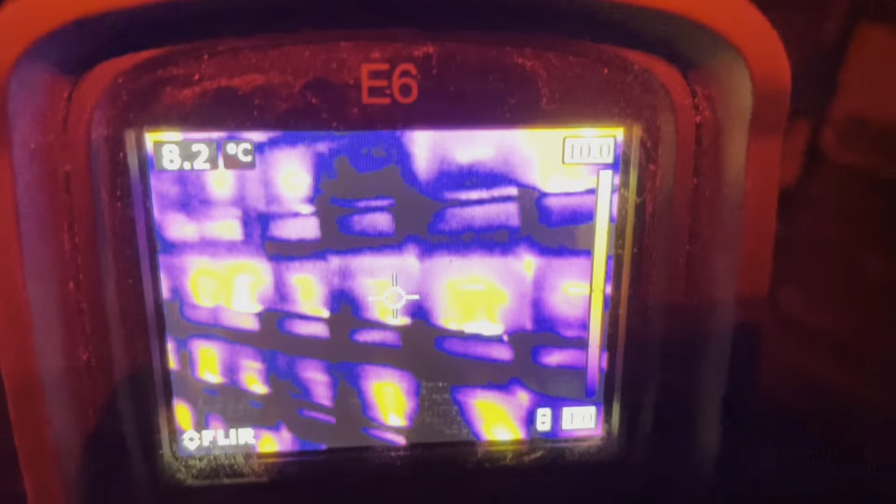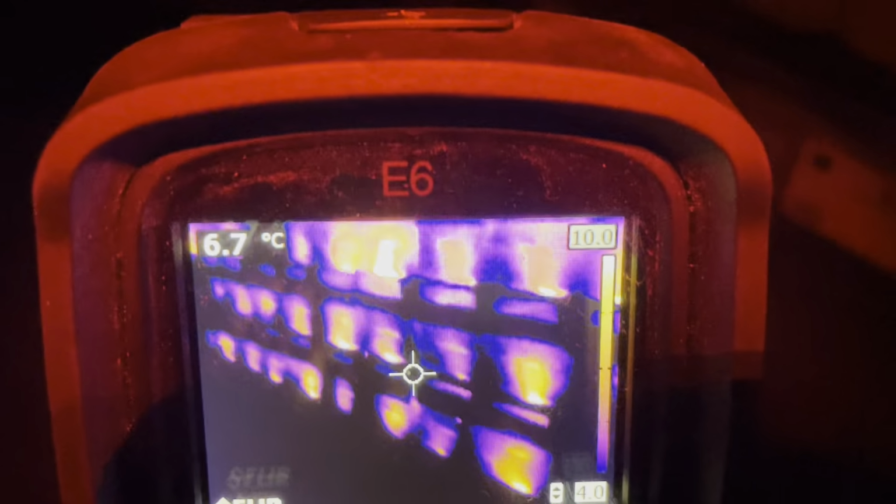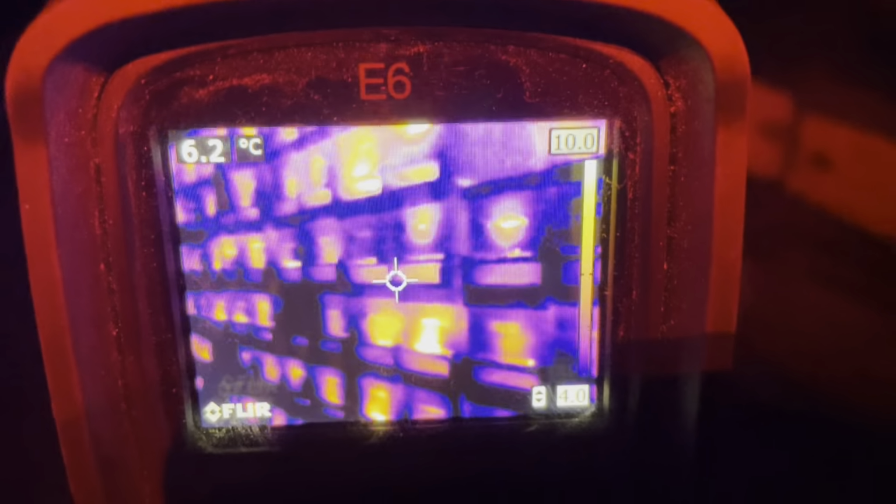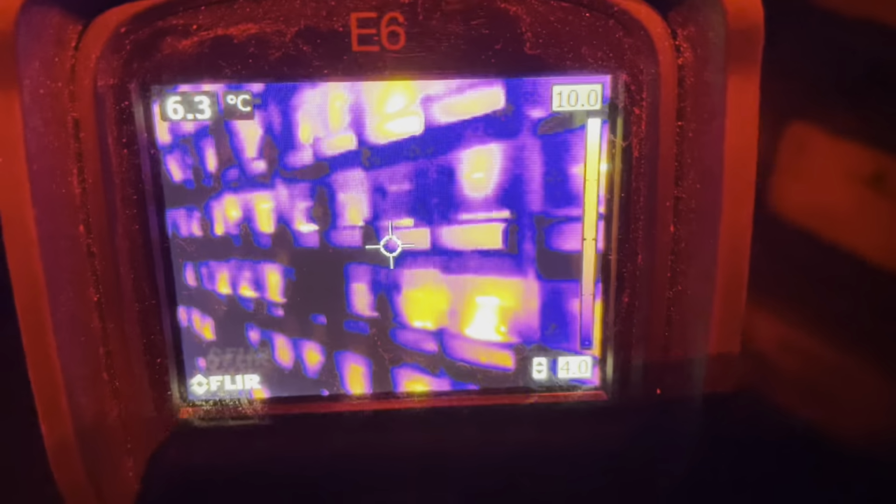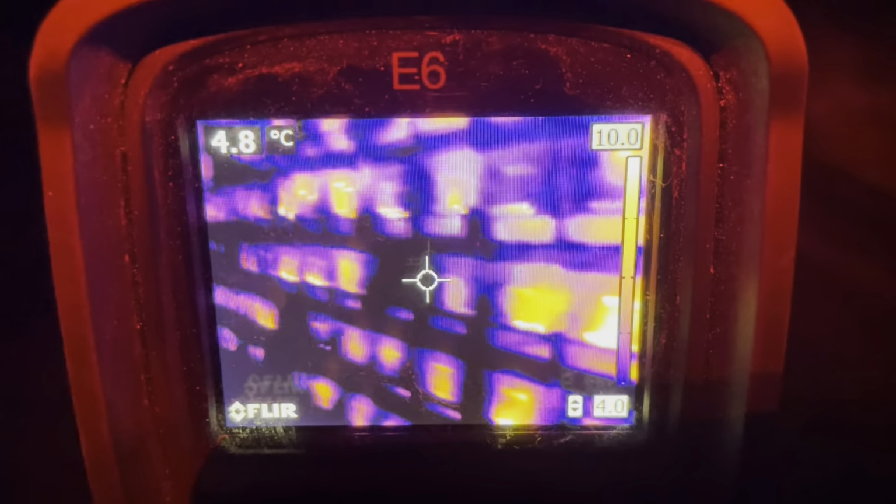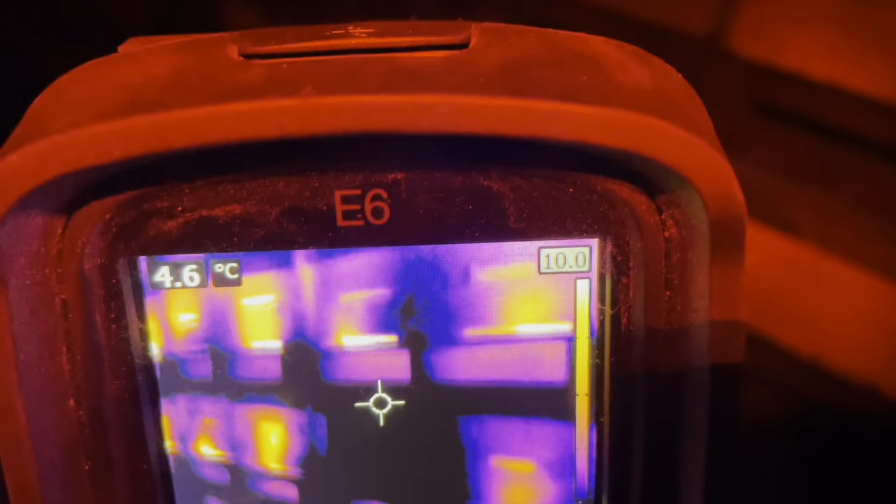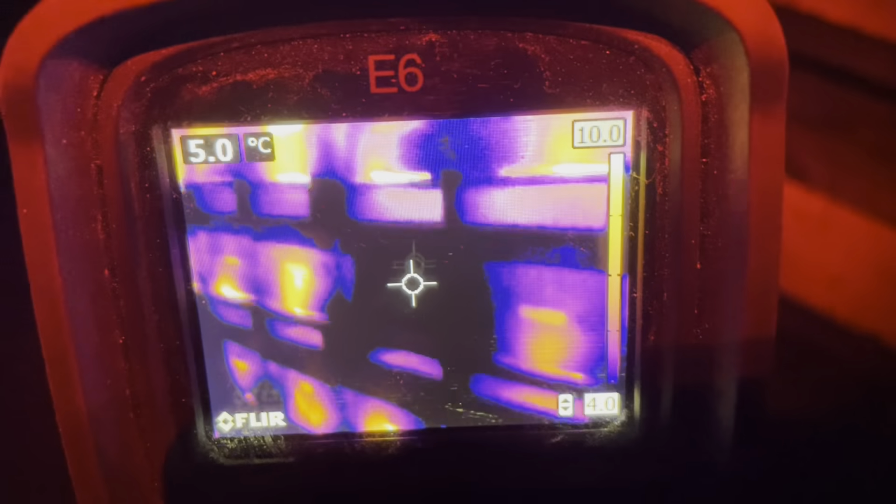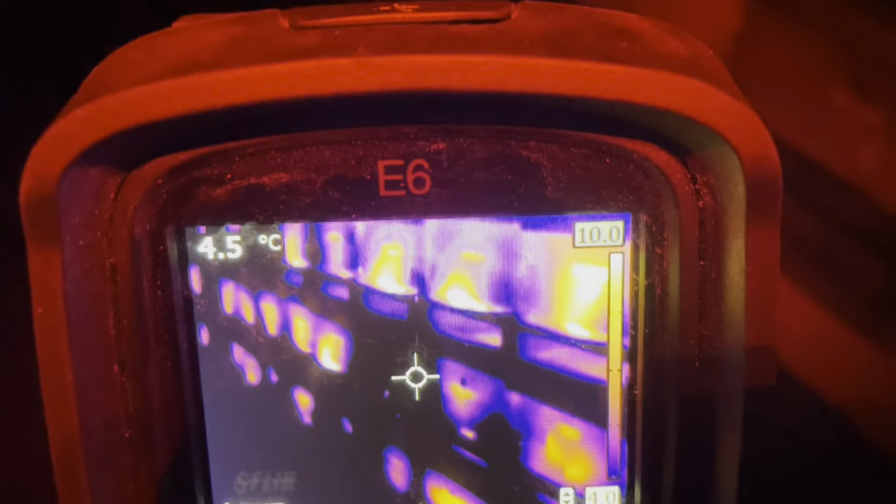So this is what I'm really looking for, is the mite bombs that I didn't catch. I do a pretty good job on assessing my colonies, bringing them into fall, I should say, and making sure they're capable. I do miss the occasional one, but I'm assuming maybe this one could be at fault, being a mite bomb maybe. Like there's another one there, another one there.